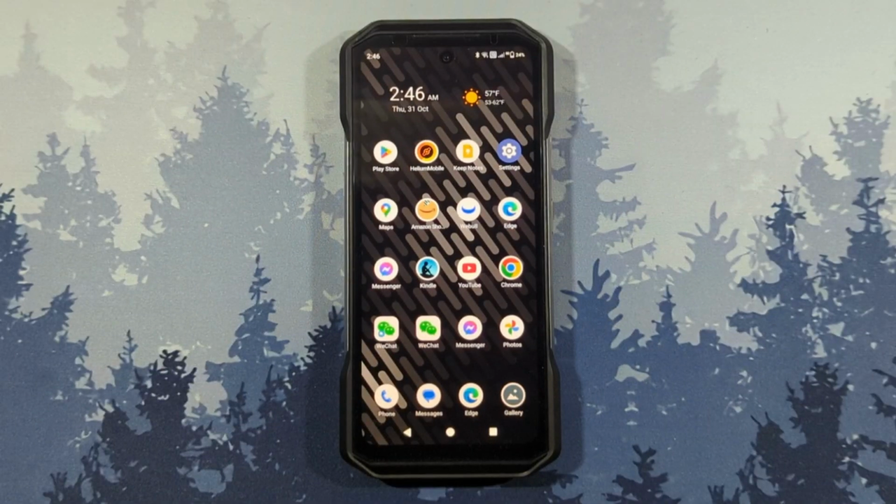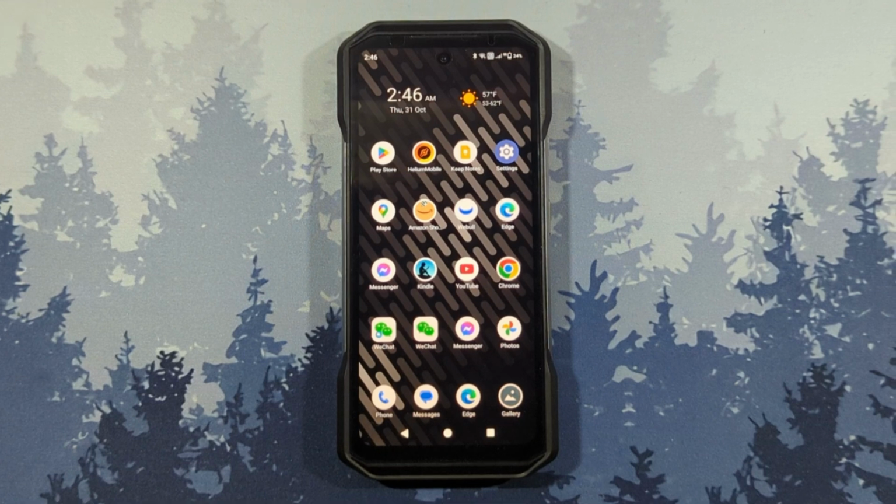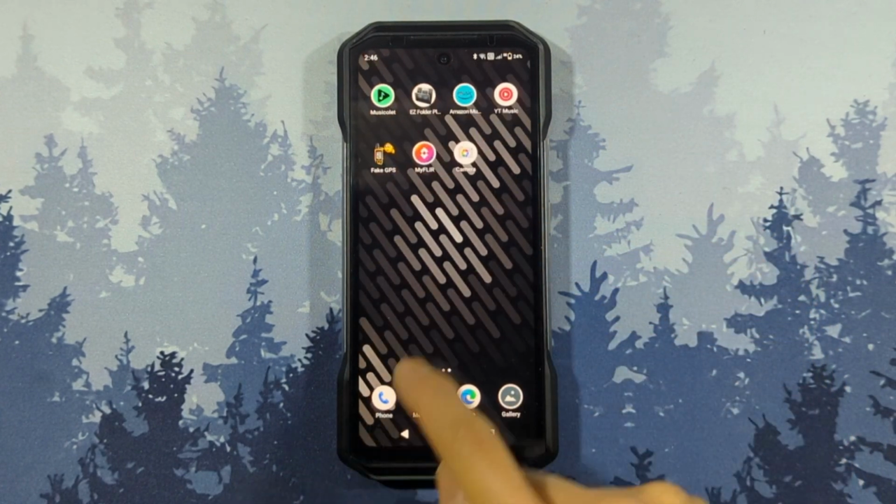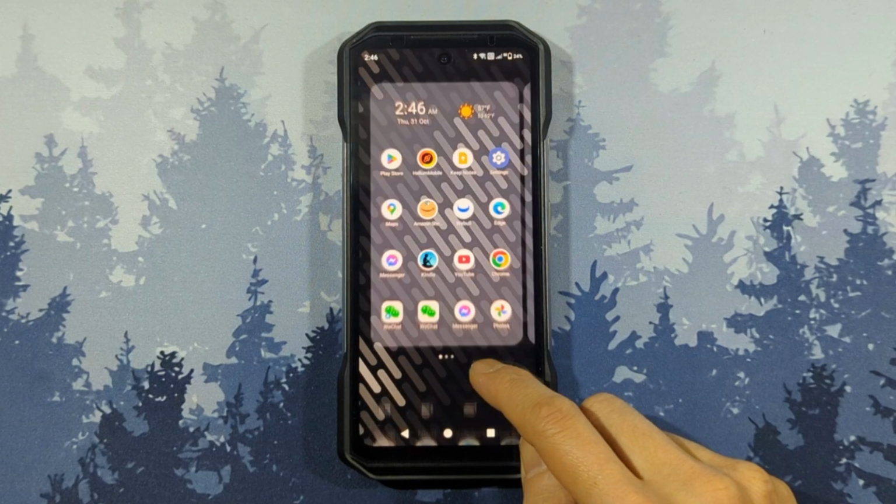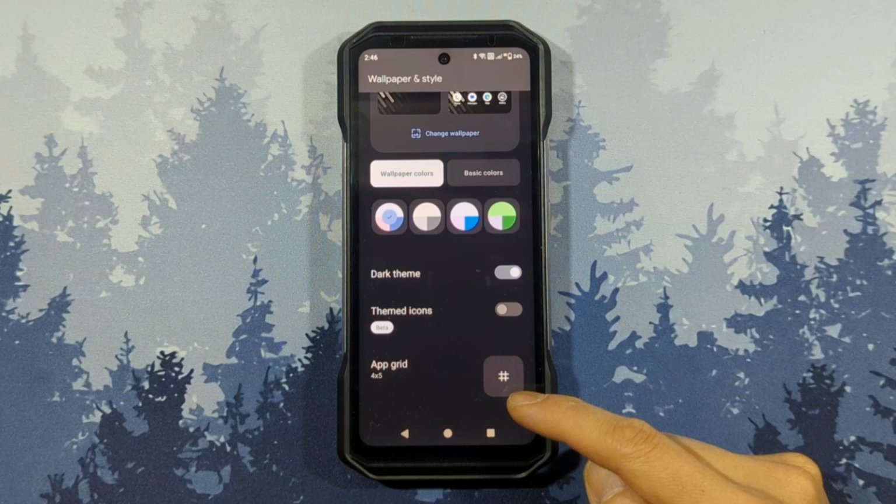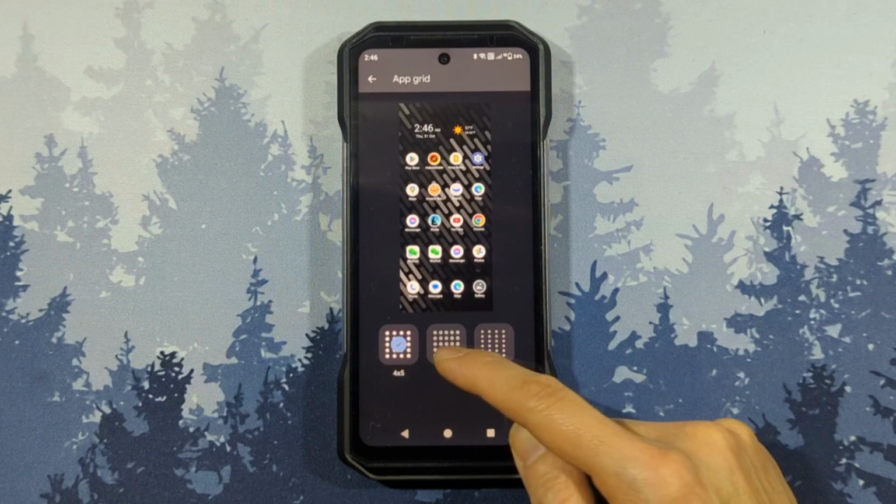Now let's get into the software. The Armor 27T Pro comes with a basic Quickstep launcher. It's very basic with 5 rows and 4 columns for the icon grid and a static row on the bottom. You can add more pages if needed. To change the grid layout, you use the wallpaper option, and it's the last option on the bottom. It's not very obvious, but it's there.